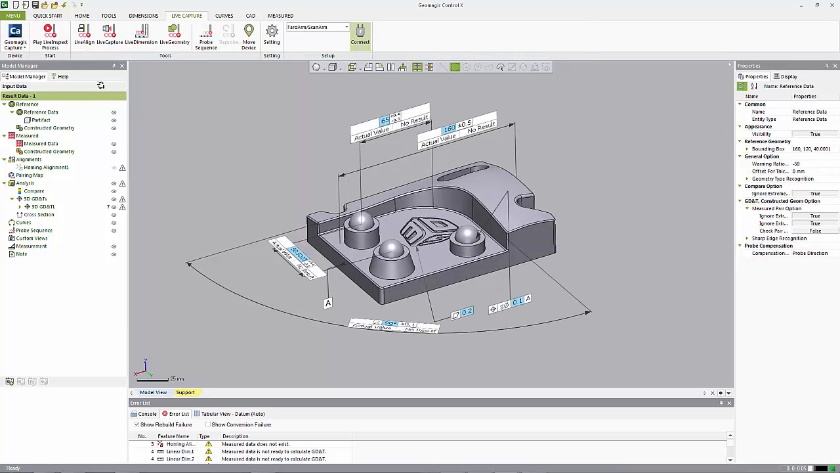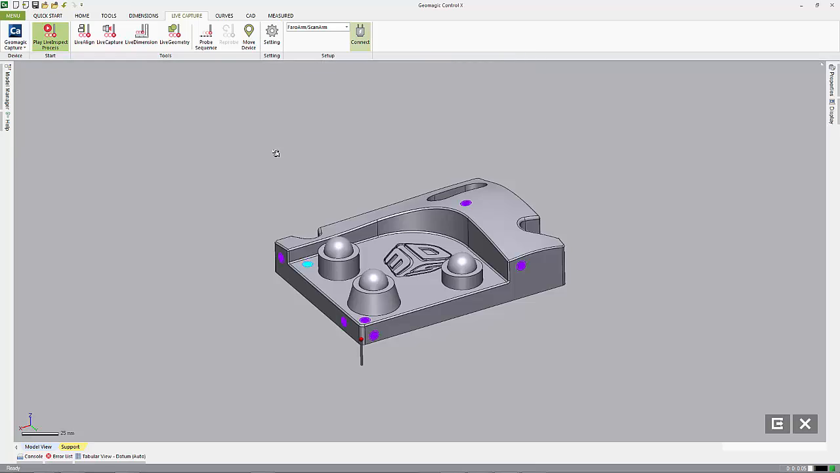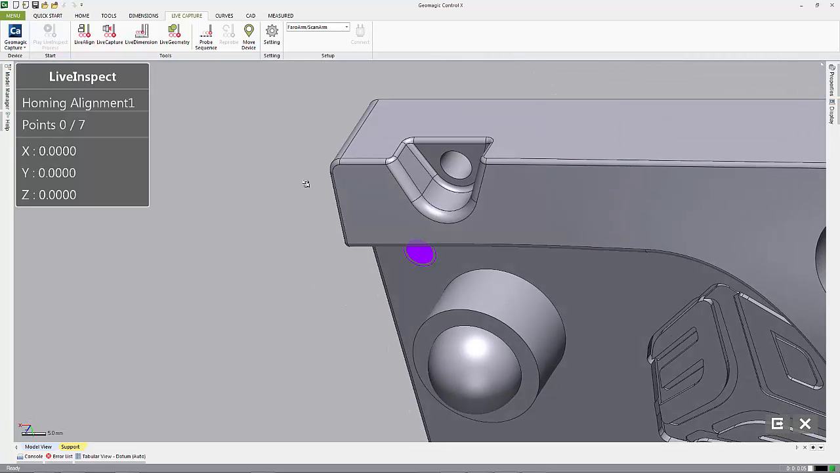So now, if I want to go over to live capture and go ahead and probe my points for my homing alignment.